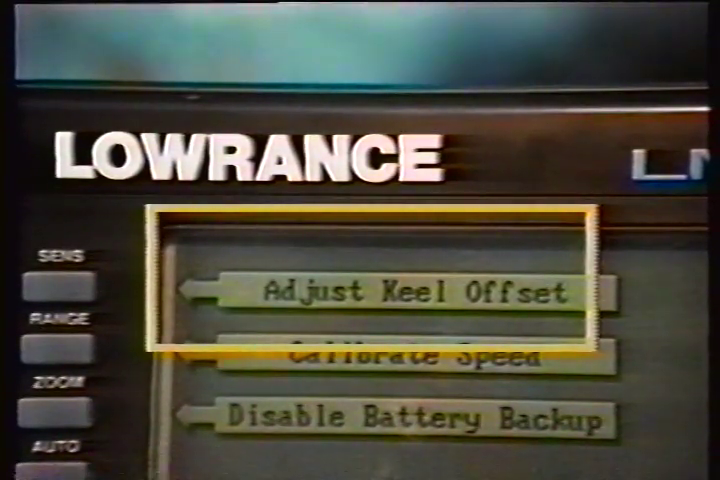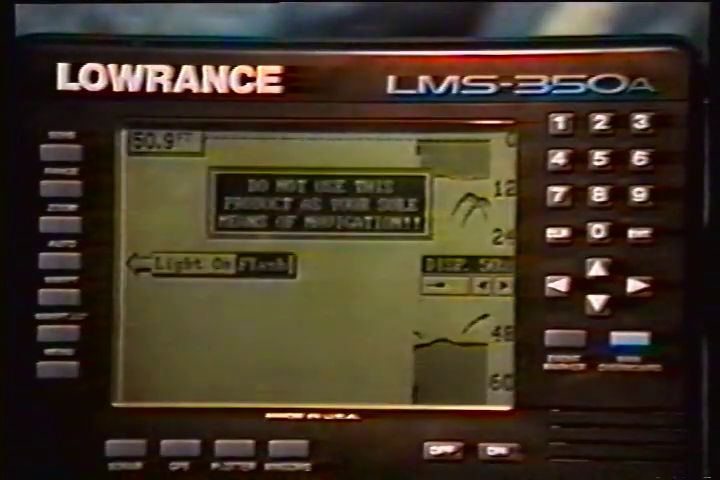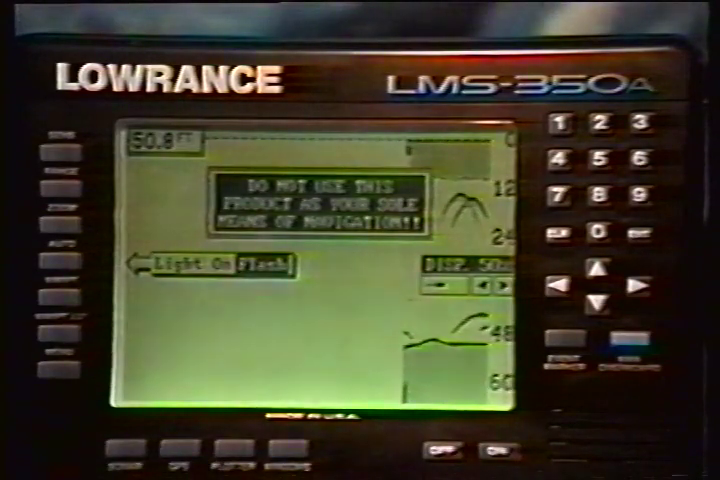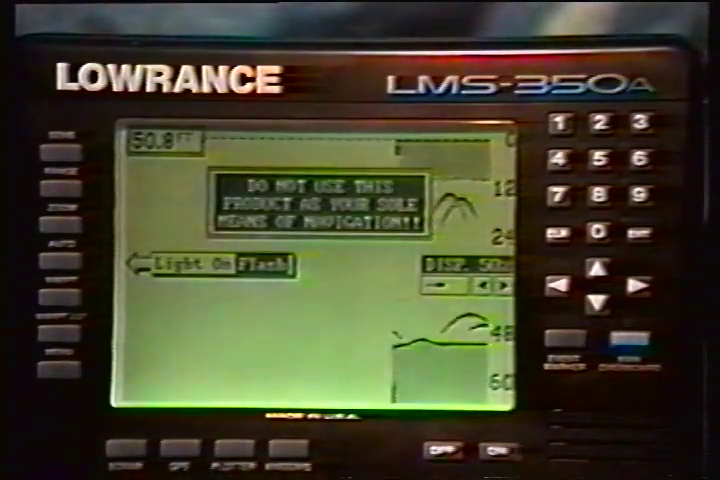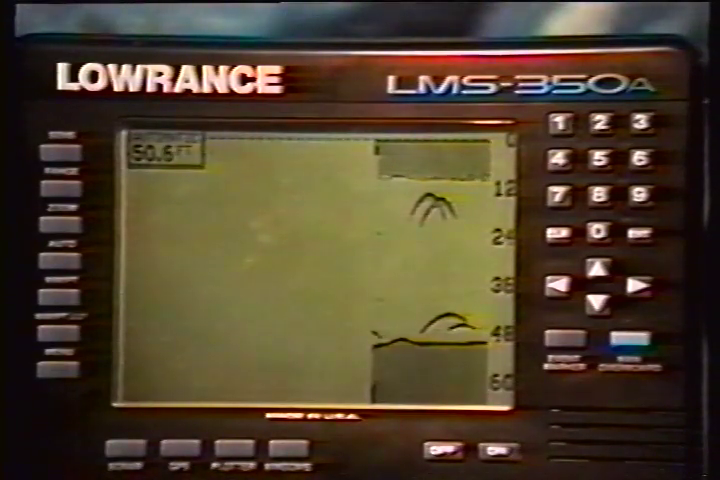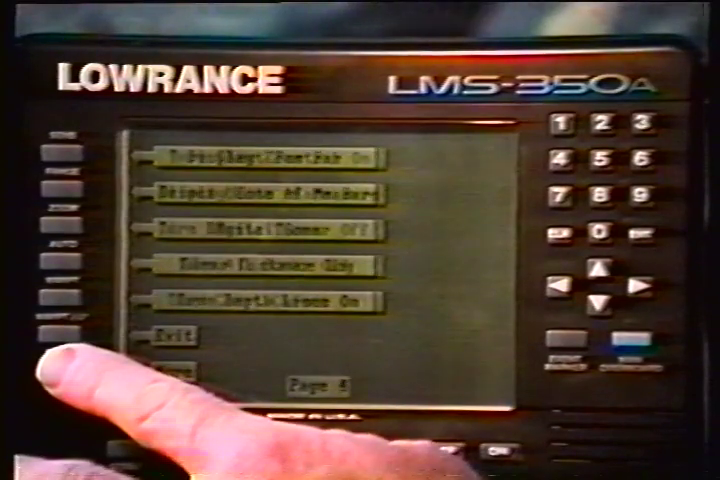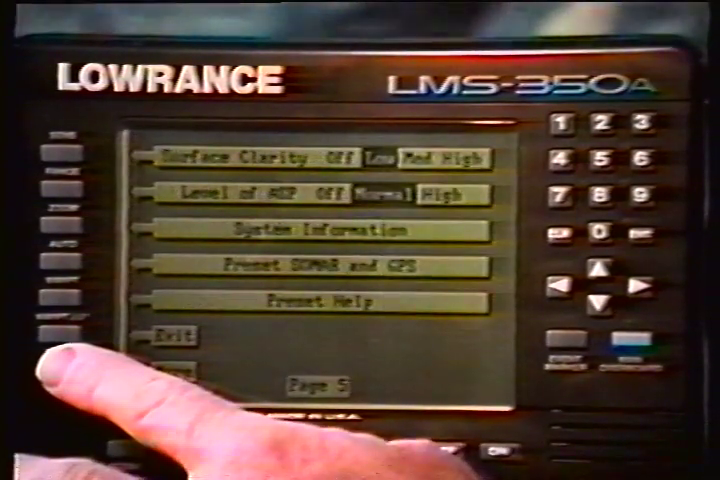The keel offset feature lets you compensate for the transducer's location. The speed display on the sonar screens comes from the optional speed sensor, not the GPS receiver. To calibrate this sensor to your boat, first press the menu key 6 times while a sonar screen is showing. Now press the key next to the Calibrate Speed label.